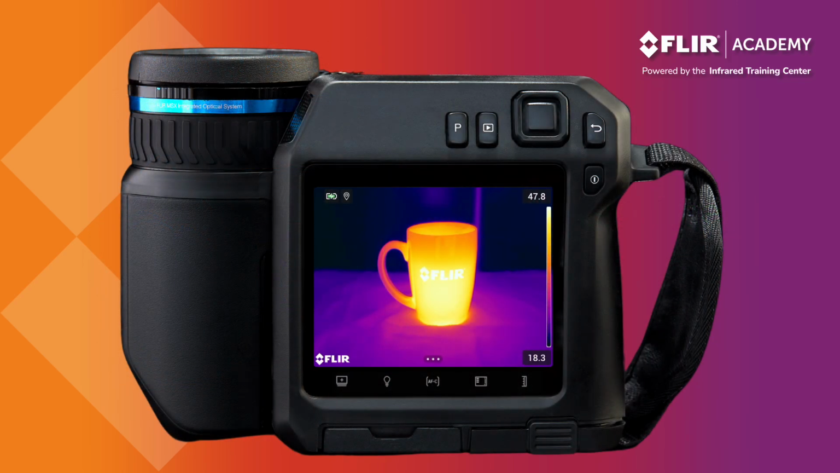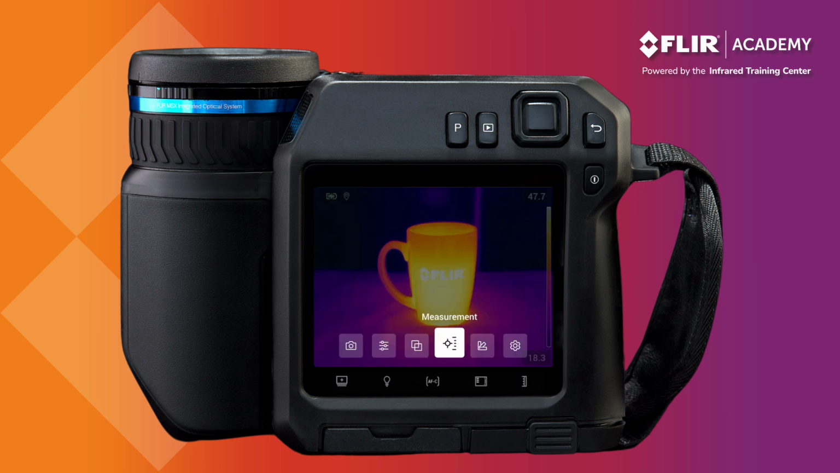Measurement tools allow you to add temperature data to your thermal image. The FLIR T-Series thermal imager offers a number of different measurement tools. These can be found in the main menu under the measurement icon and include No Measurements. This turns any selected tools off and leaves the screen blank.